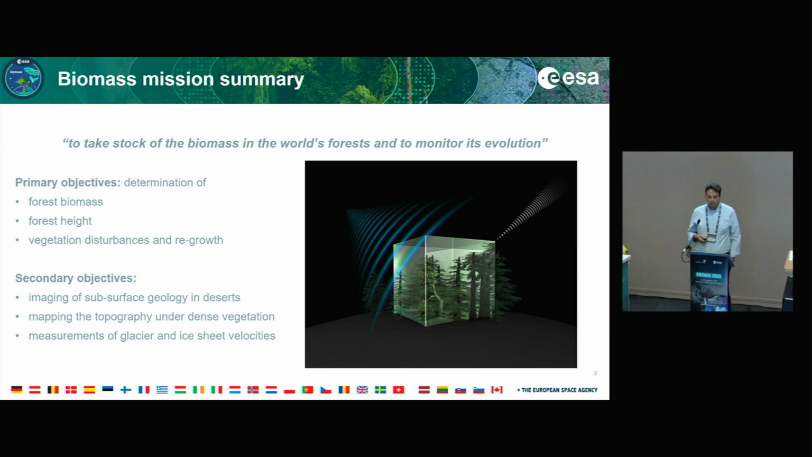So the primary objectives are determination of forest biomass, as given by its name, forest height, and vegetation disturbances and regrowth. Then, of course, there are also secondary objectives, because we're flying for the first time a P-band SAR sensor in space. We'll be able to image subsurface geology in deserts, looking at water and paleo rivers, and mapping topography under dense vegetation. Because of the penetration capability of P-band, it will be able to see the topography underneath the forest, providing for the first time a digital terrain model under the forest itself. And measurements of glacier and ice sheet velocities. And of course, there are many more, like was also mentioned yesterday, for example ionospheric mapping.